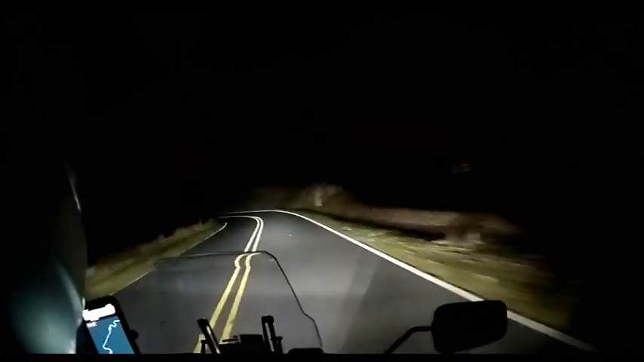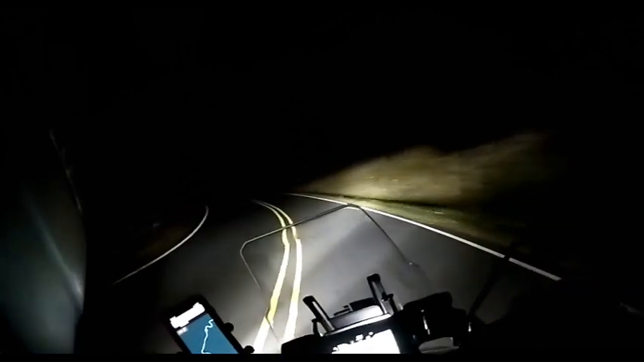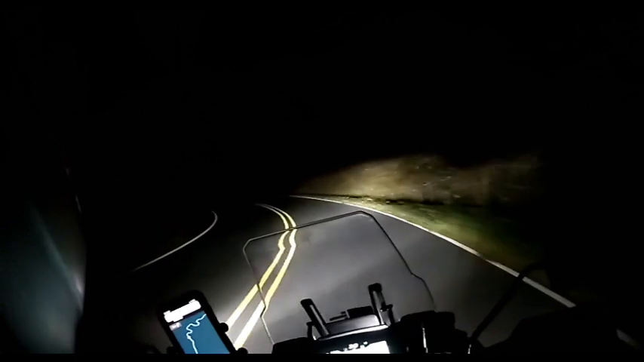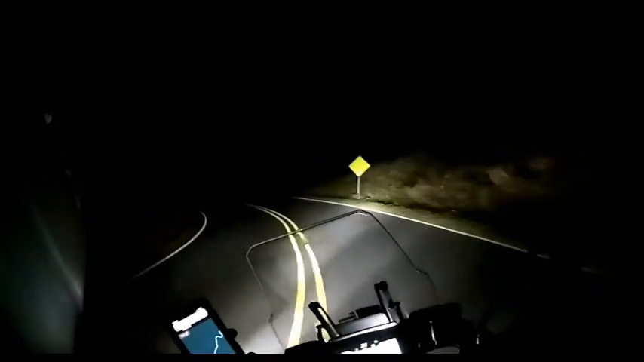Hopefully I don't lose my maps. It helps with the engine braking, because now I'm not even really using much brake. I'm just letting the engine do the job, and this bike is handling it great, which is really confidence inspiring for being out here in the dark.